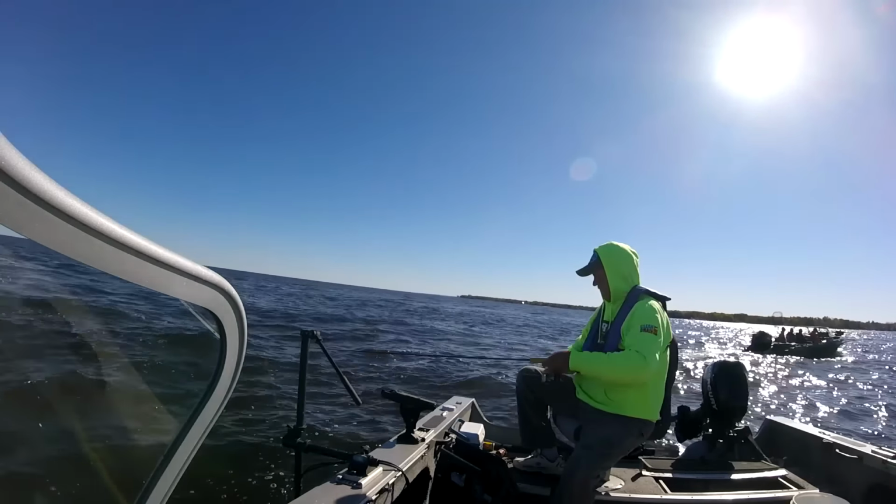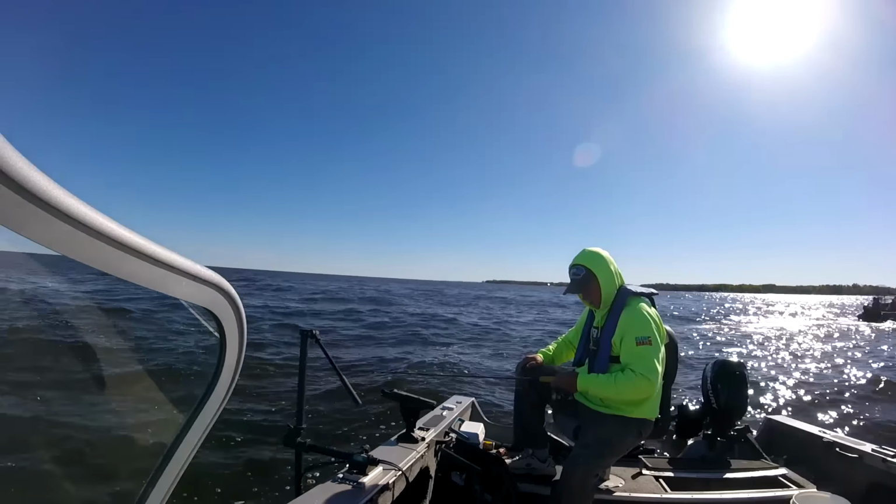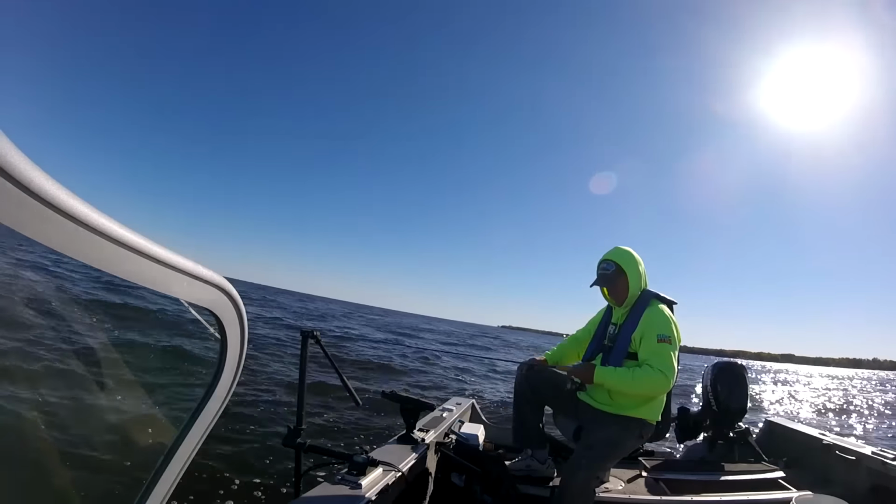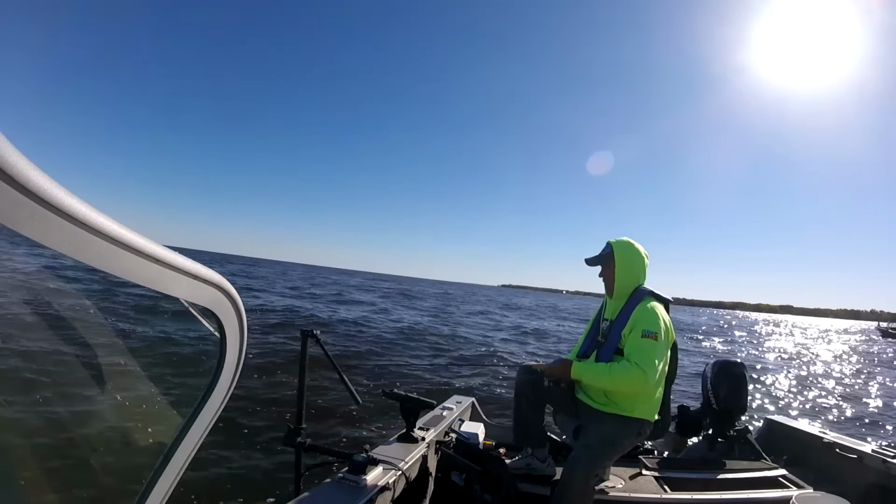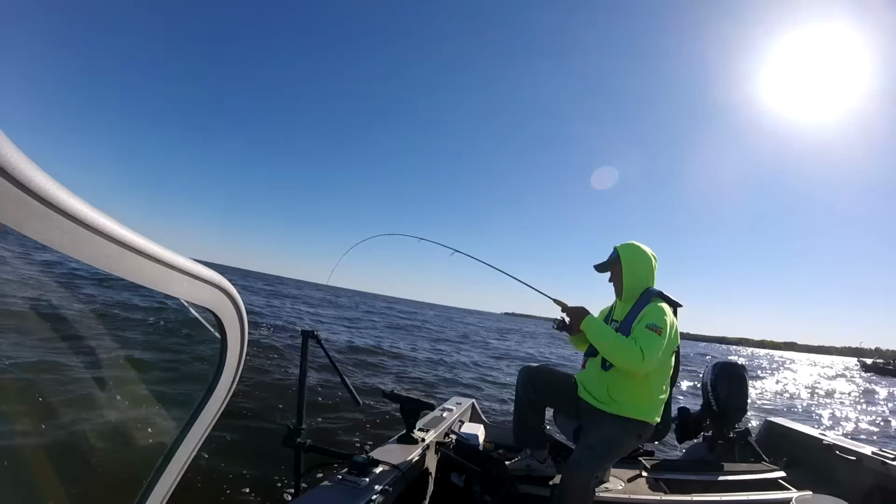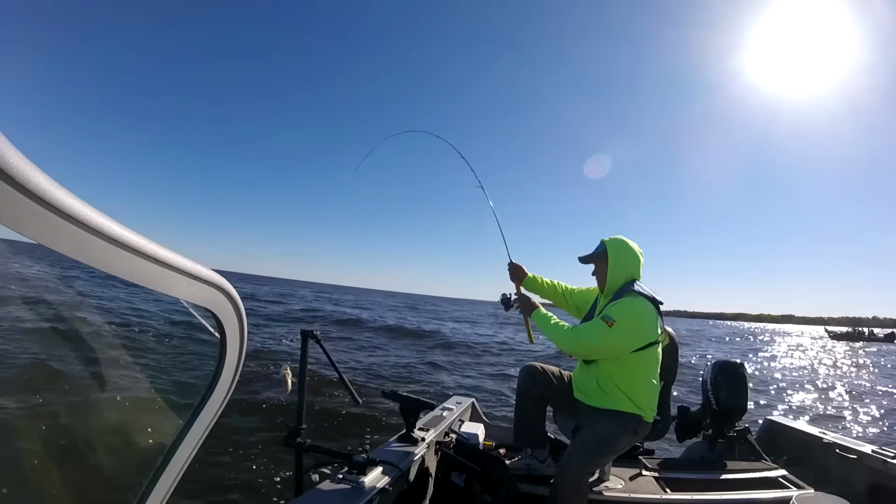See, this used to be a secret spot. It's not a secret anymore, but it's certainly not a small spot. You can get 20 boats in here without any problem at all. This is a little better.